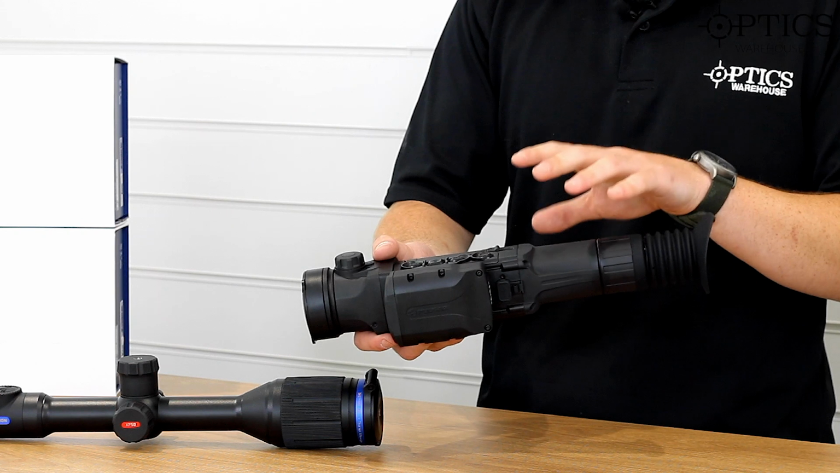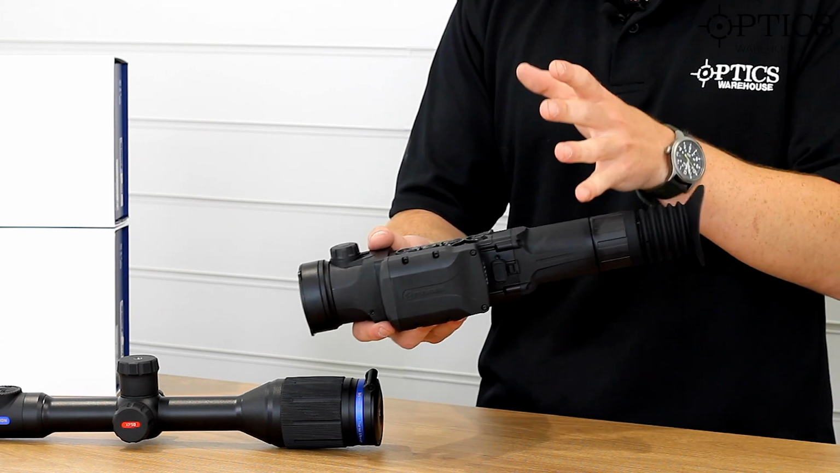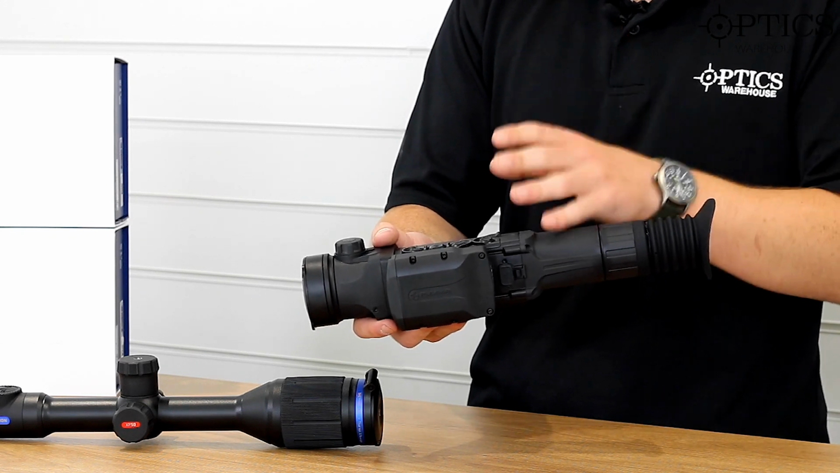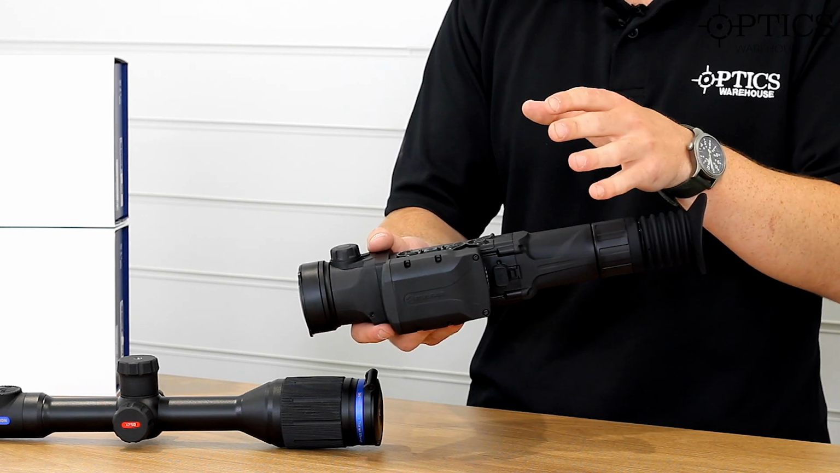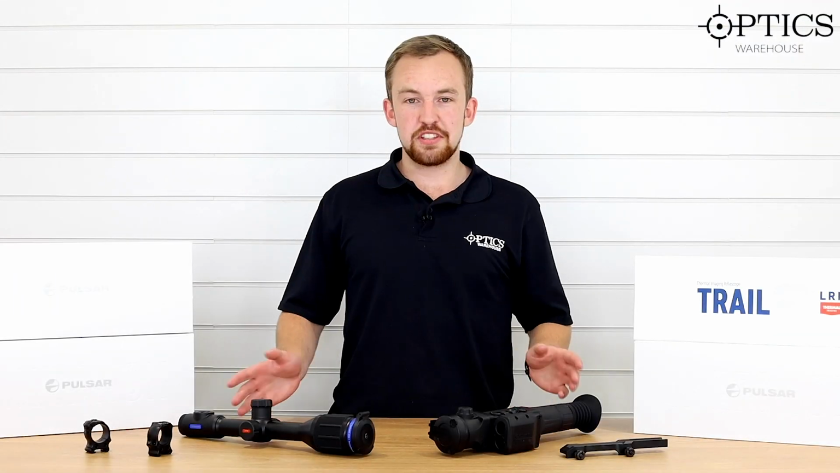It's more suited, I would say personally, to a dedicated thermal setup, so a dedicated thermal night vision rifle that you're using, so that way you can effectively range what it is you're shooting and therefore carry out efficient pest control if need be. So that was the top two thermal rifle scopes in the Pulsar range.